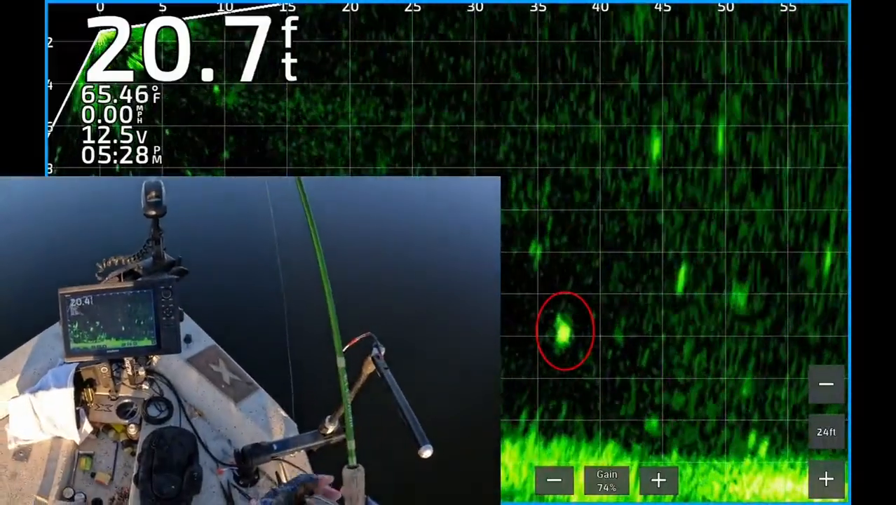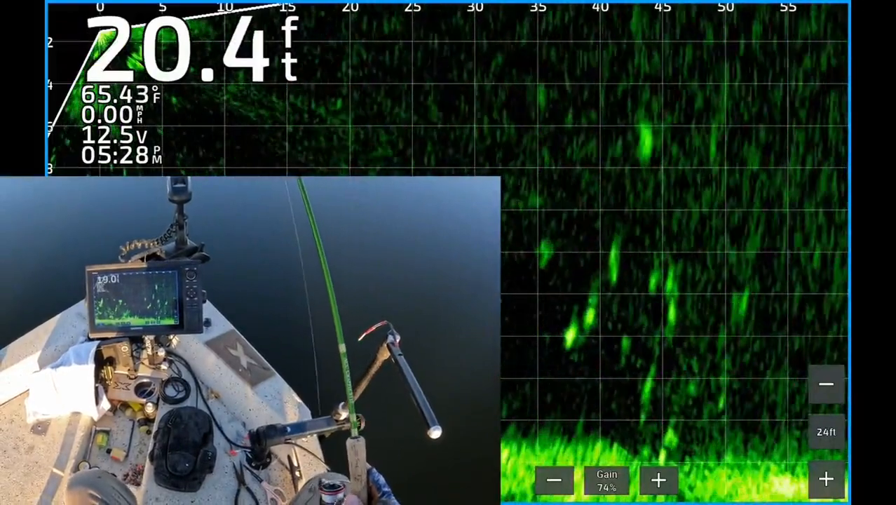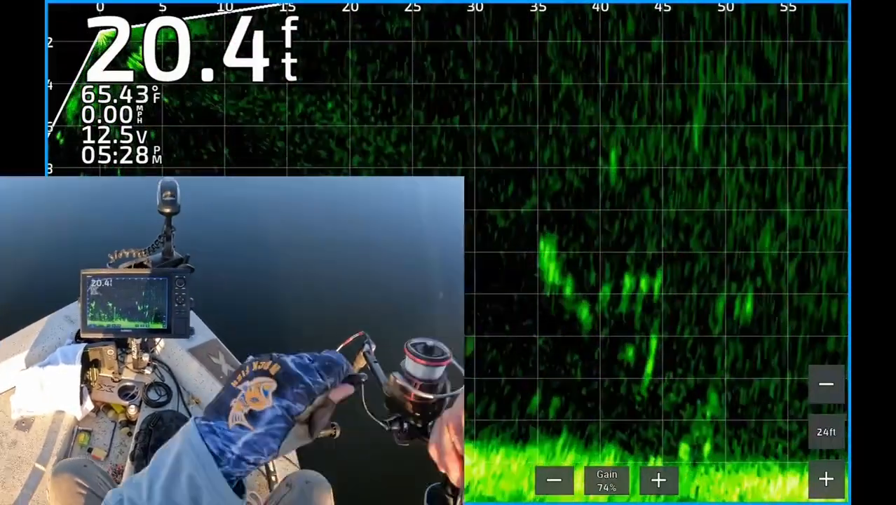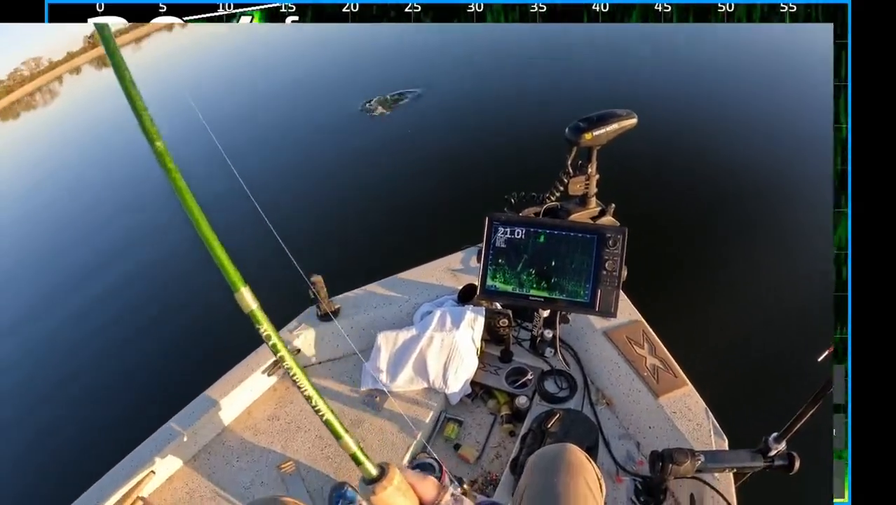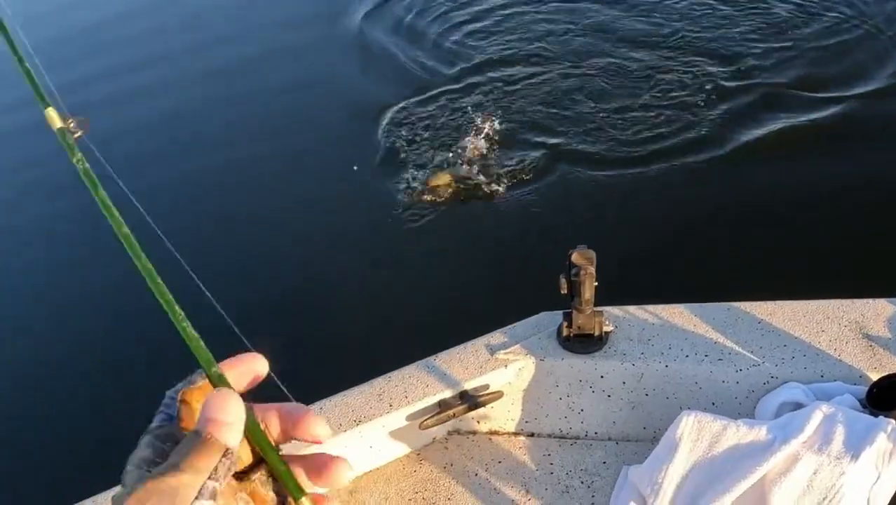There's a nice looking fish. About 37 feet from the boat. Looks like there's two of them. They're moving kind of fast. I don't know if they're catfish or what. There he is, 528. But one of them just hit it. Yes. And it is definitely a crappie. Thank goodness. All right. Last fish of the day.